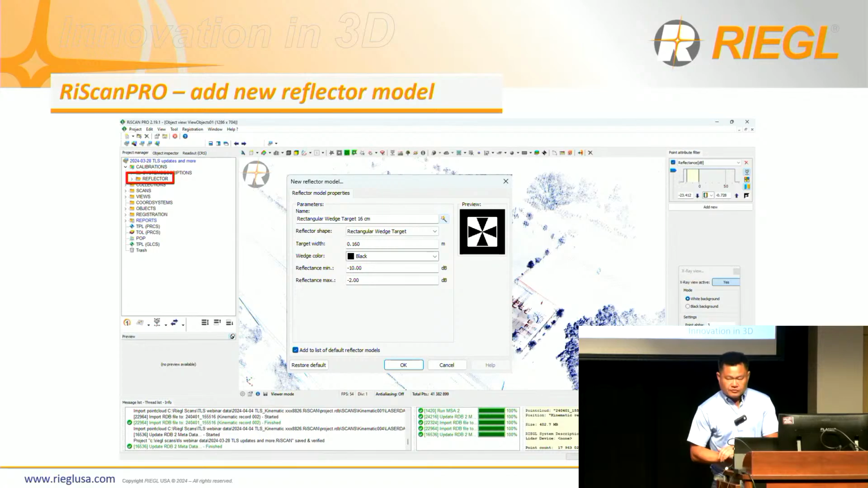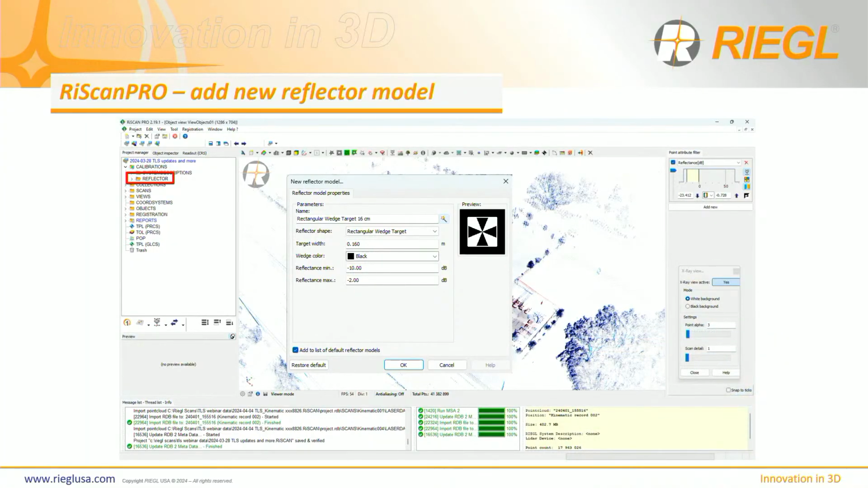Okay, so this is how you define the target, right? We also have different types of targets as well, so it's not just flat, it's not just cylindrical. But this is how you define the target. So it's all very flexible for the user to define.